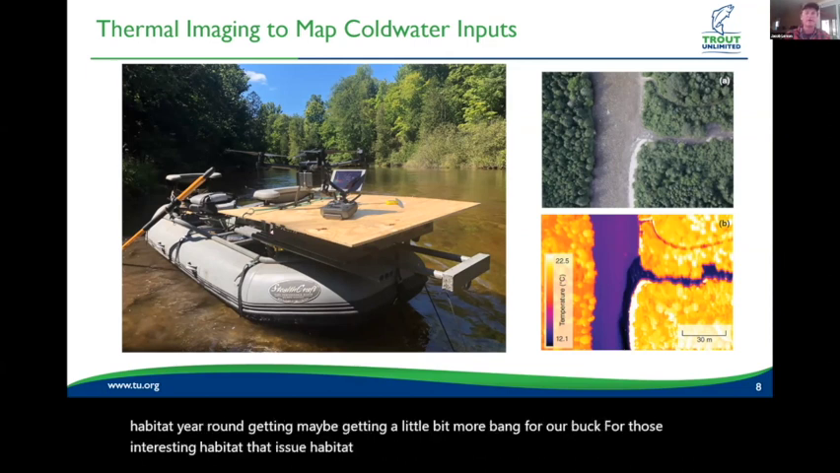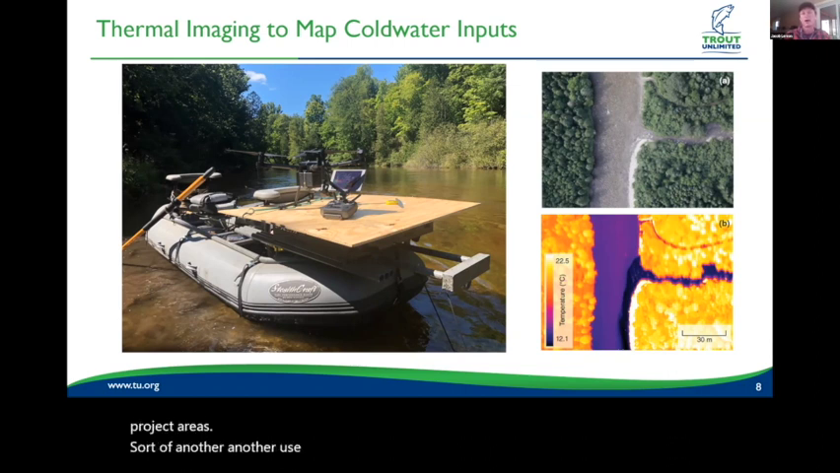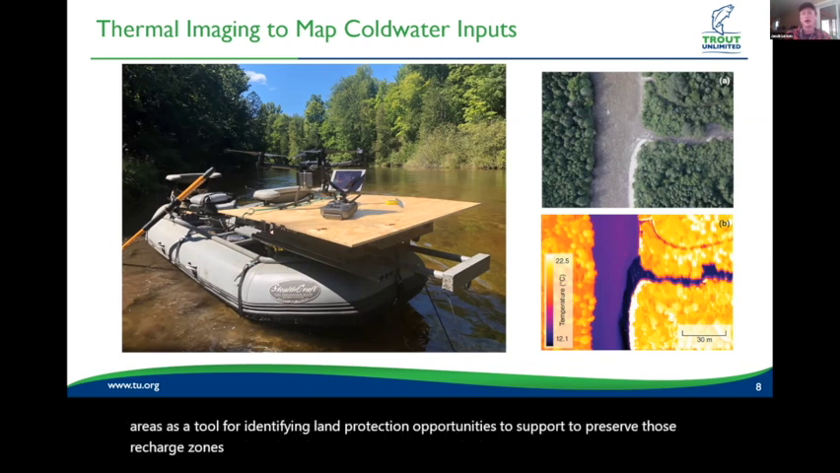In some areas, they're looking at evaluating how projects may increase groundwater surface water interaction and groundwater discharge into project areas. Another use case that I've read about that's being done in Alaska, and that I'd really like to apply in some of our work areas, is to identify key groundwater discharge areas as a tool for identifying land protection opportunities to preserve those recharge zones and help sustain those groundwater inputs into the future.